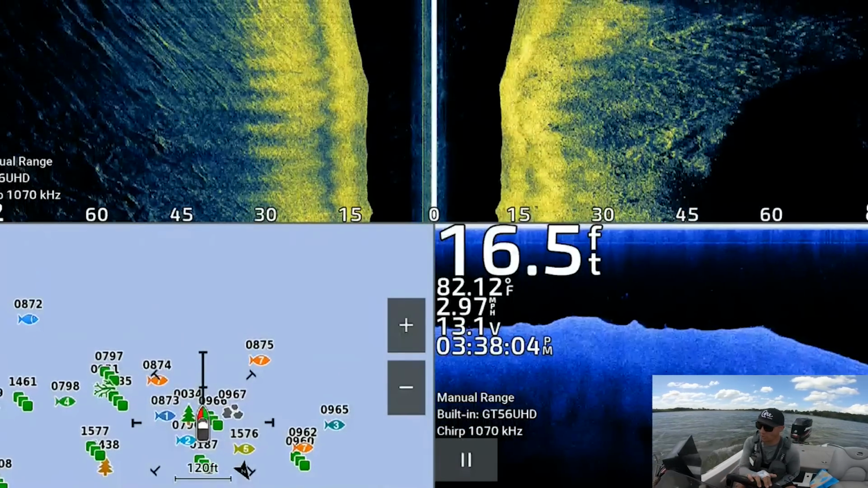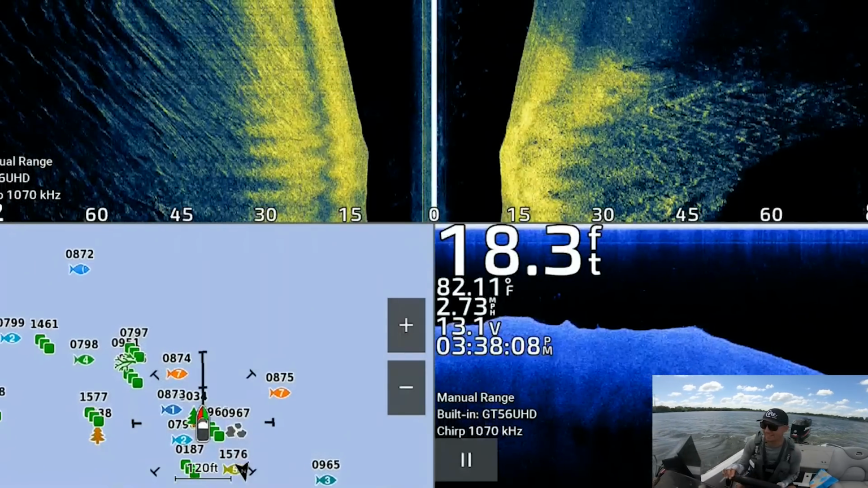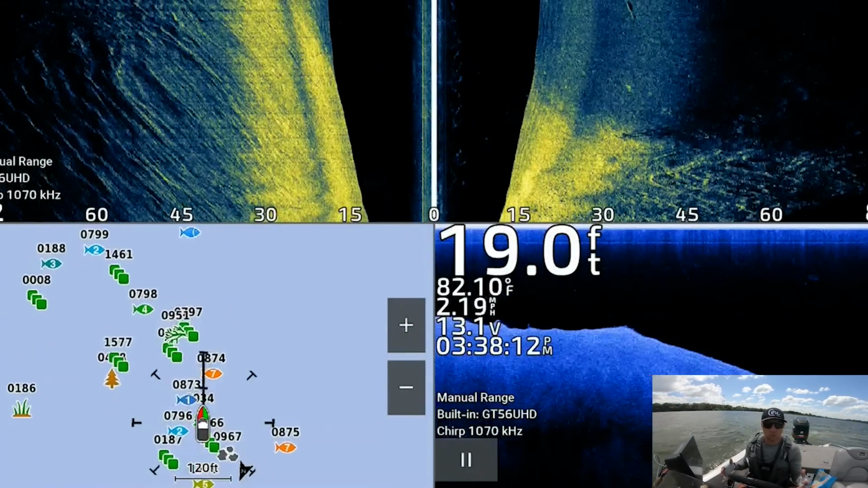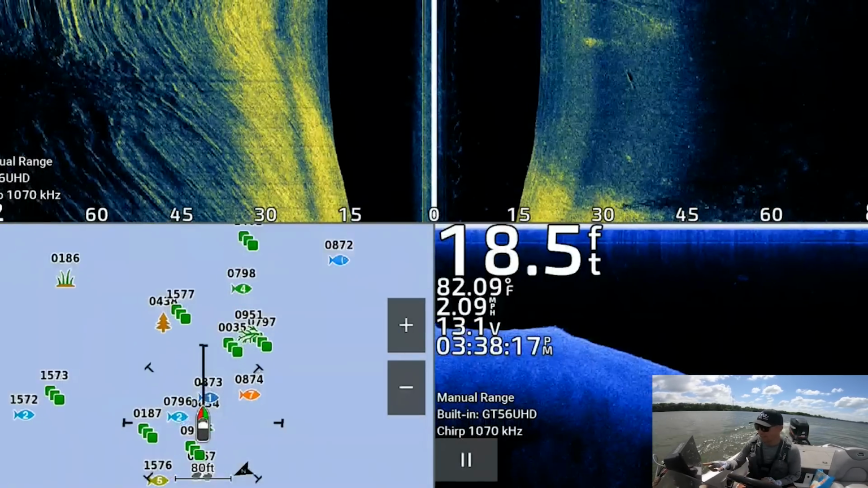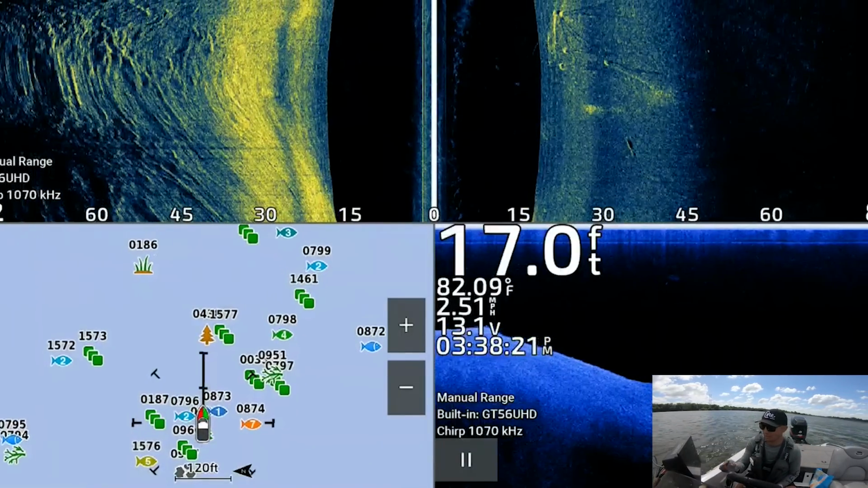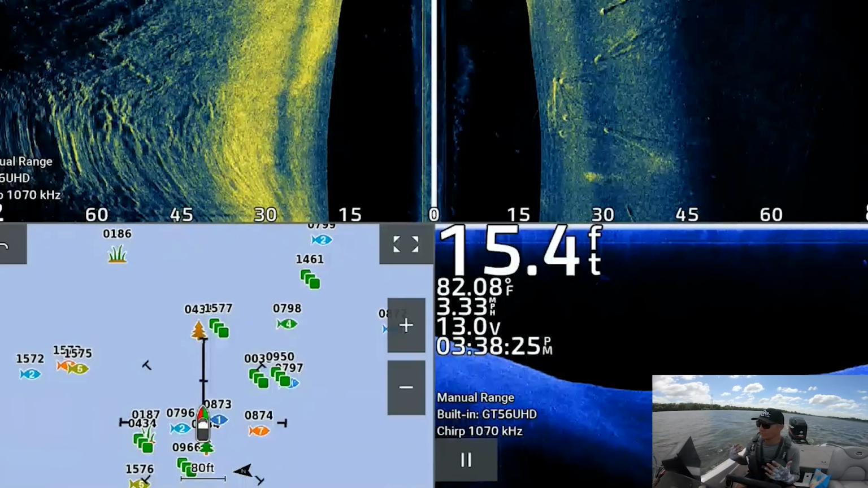So I want to show you how I go about trying to find and catch one good kicker bass out on a lake. It's a little bit different from my normal videos where I'm trying to find these big schools of fish. Instead, I just want to find one really good quality fish. So as I was graphing around today, I did mark a few interesting looking brush piles out here. So I want to graph around and see if any of them look good.